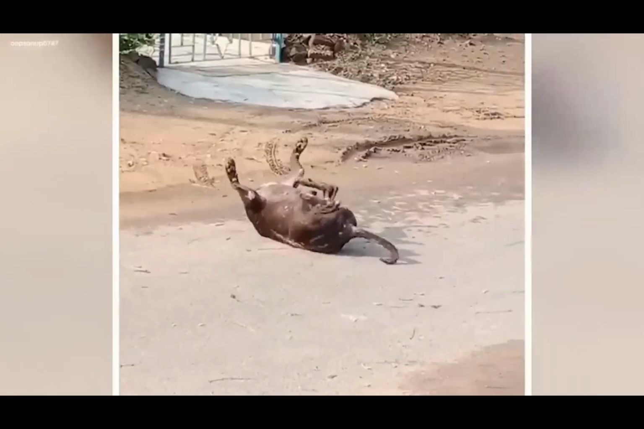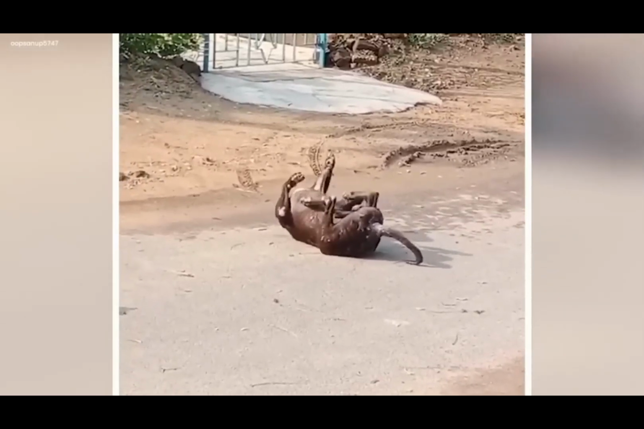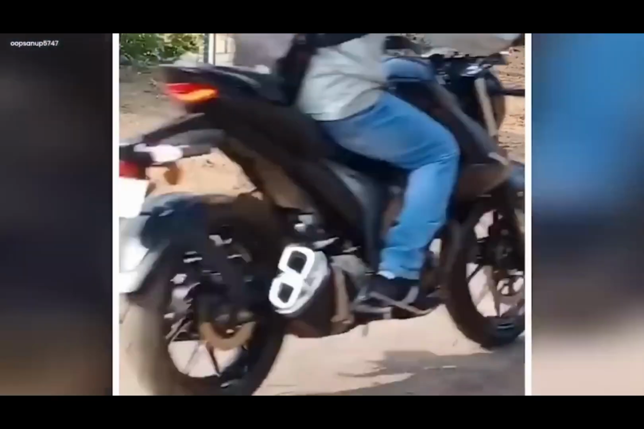What happened to this street dog? The air didn't tell, and the dog didn't say. It stayed in a mysterious pose, a furry story untold.